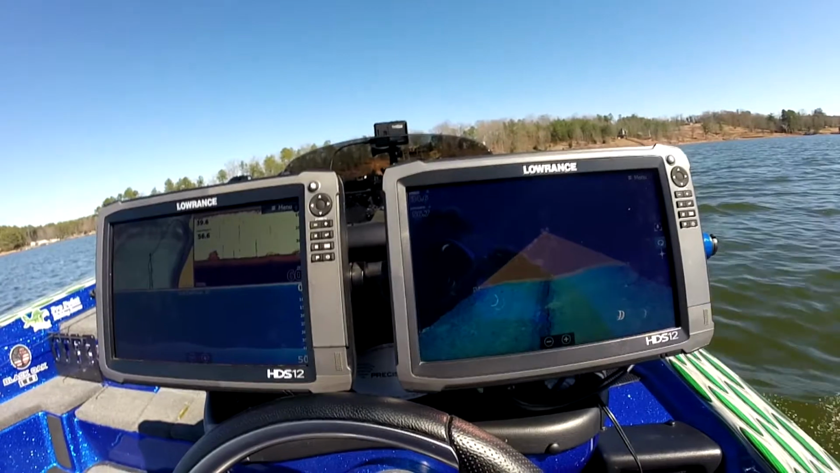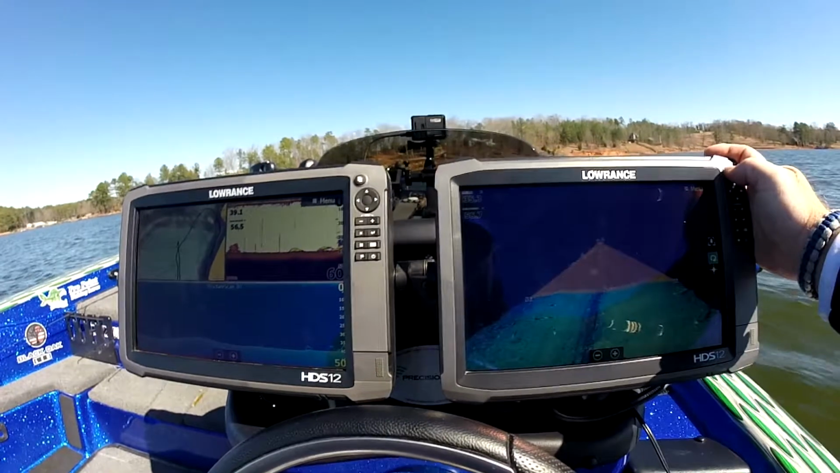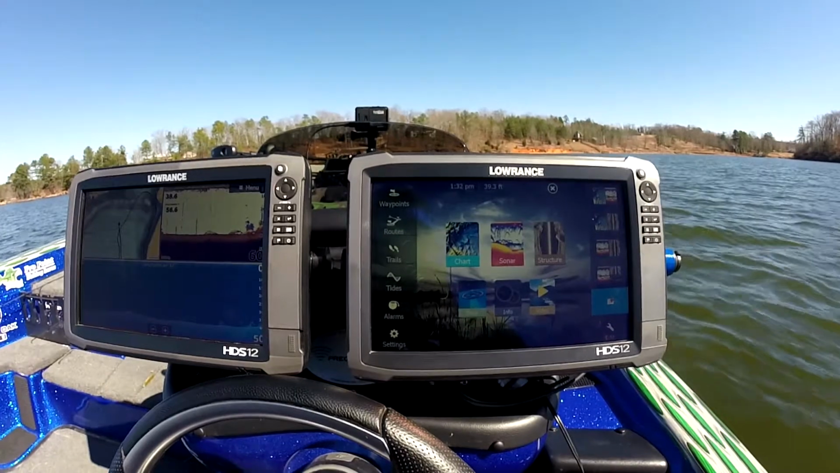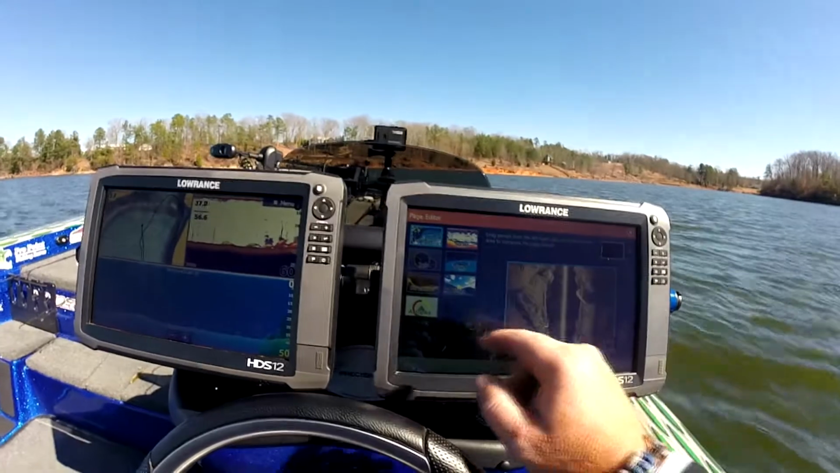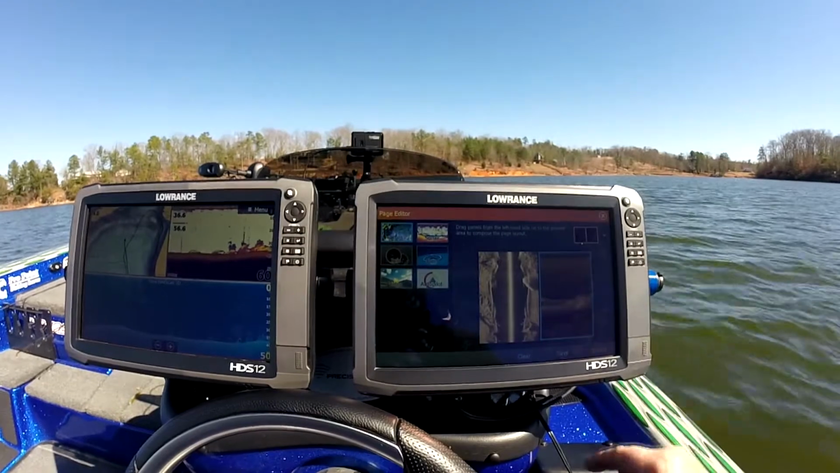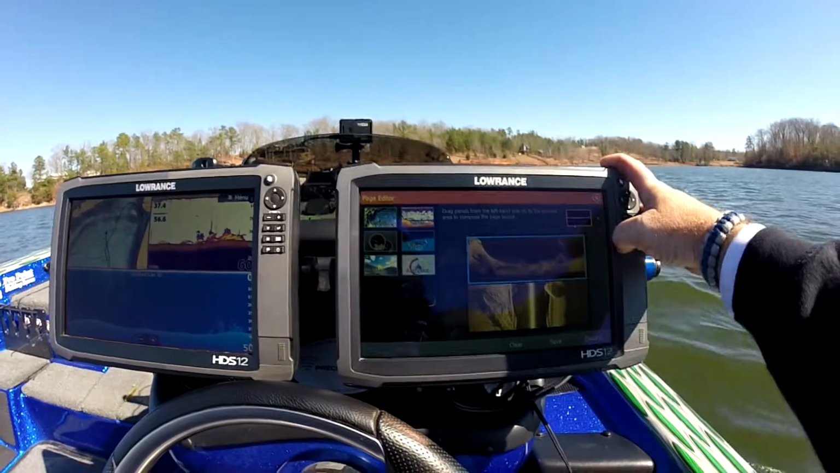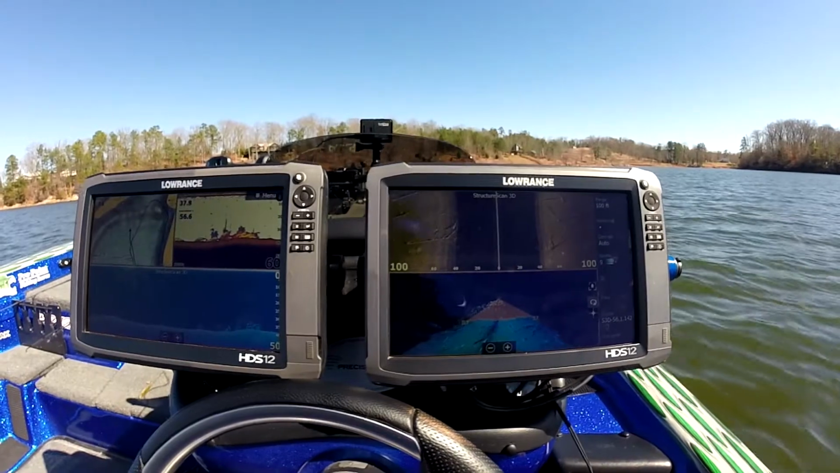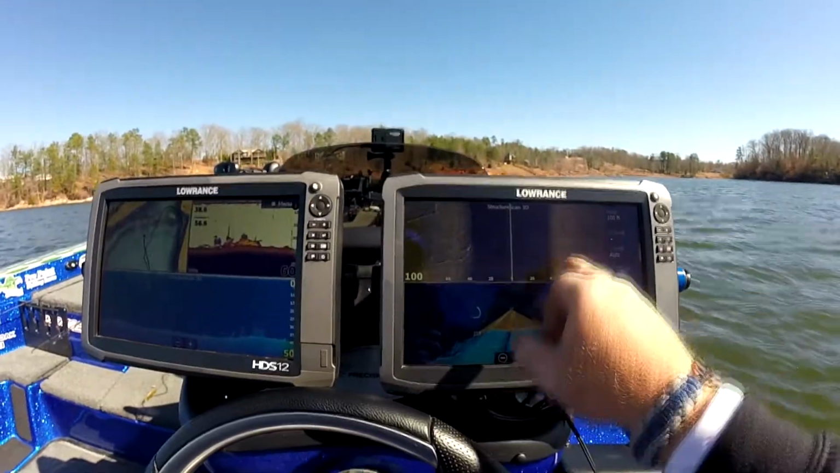Alright, so I'm going to go ahead and run through and set this up real quick. So what we're going to do is create a new layout. So we're going to hit our plus sign. We're going to drag structure, and we're going to drag another structure. We want them to lay right on top of each other right there. Then we're going to hit save. Okay, so in one we've got 3D, one we're running left and right.